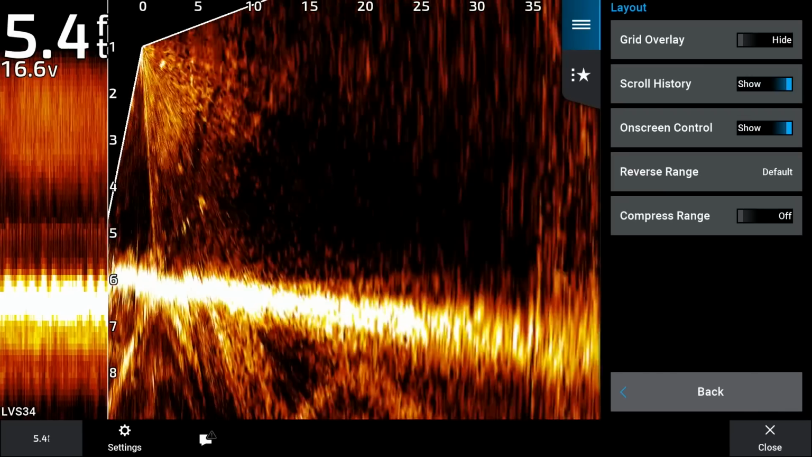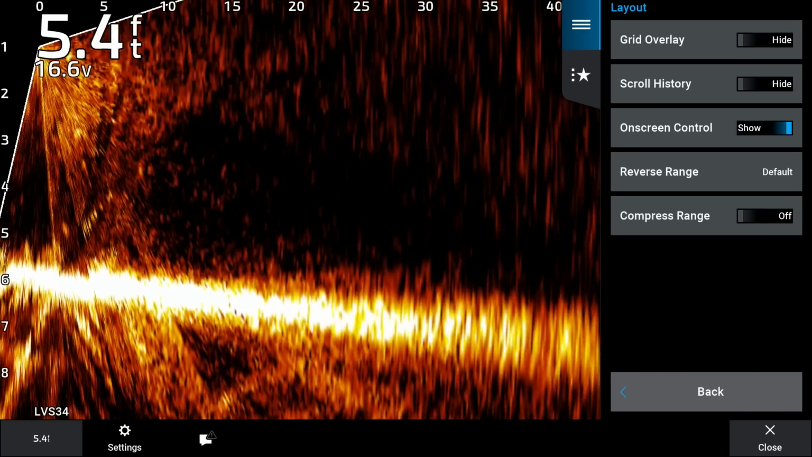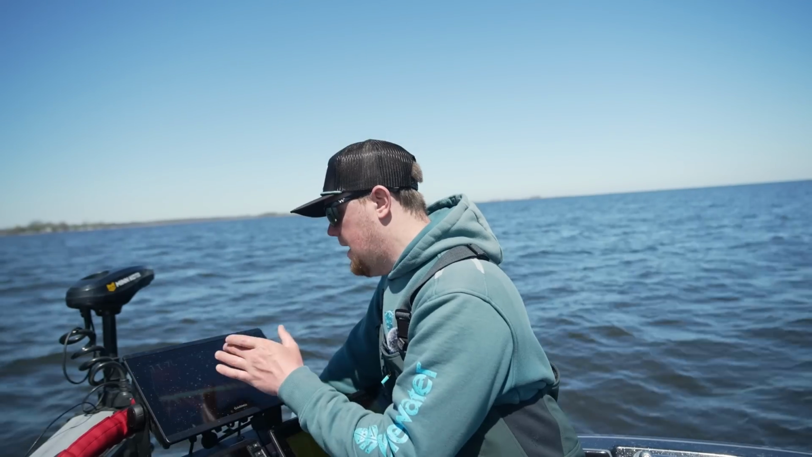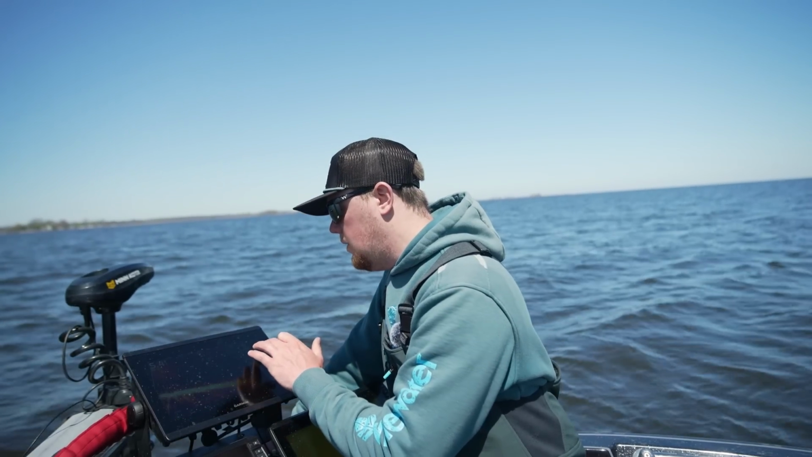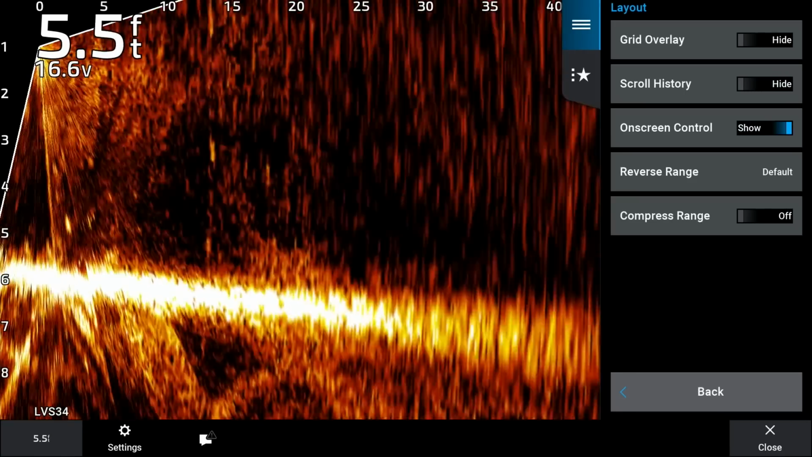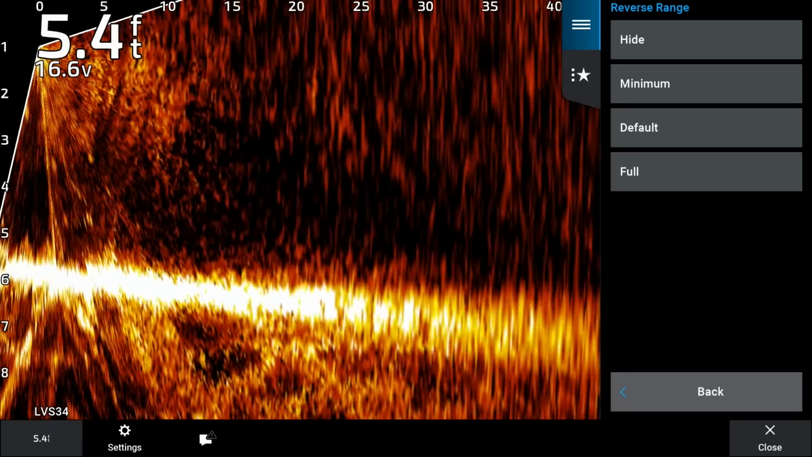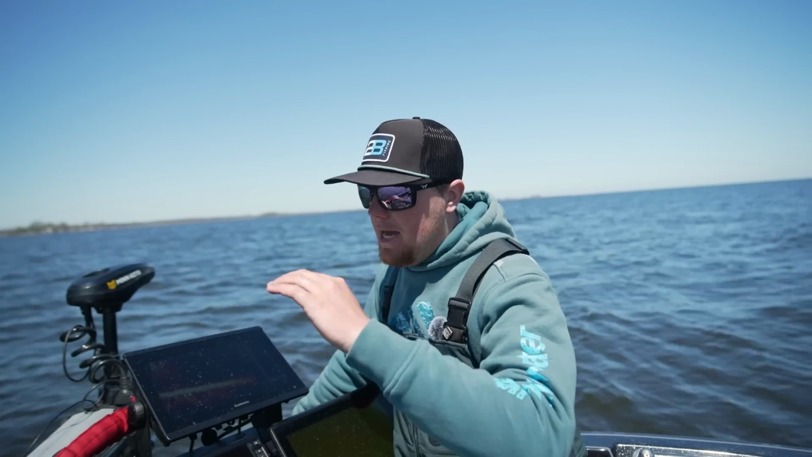Scroll history is just gonna give you basically what you've seen. Again, I keep that off. It's just less things on the screen that I have to worry about. On-screen controls, you can hide those if you don't want them on there. I leave them on. Reverse range, I always leave on default, but basically reverse range is what you are able to see behind the transducer.